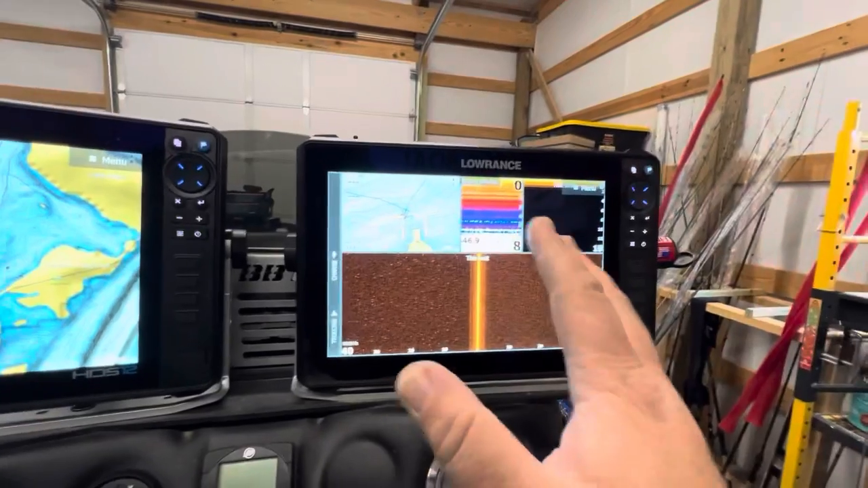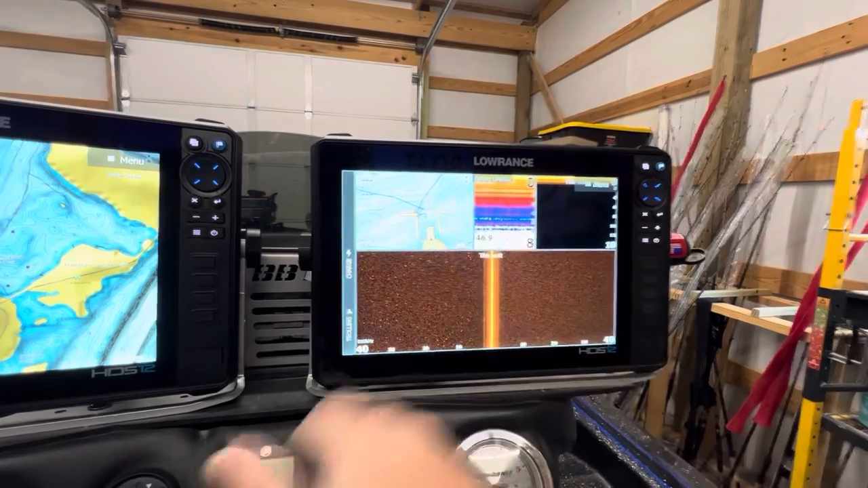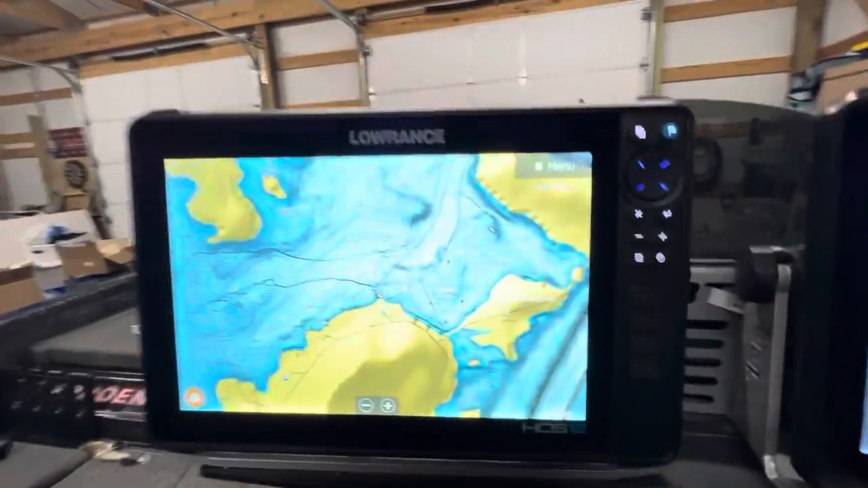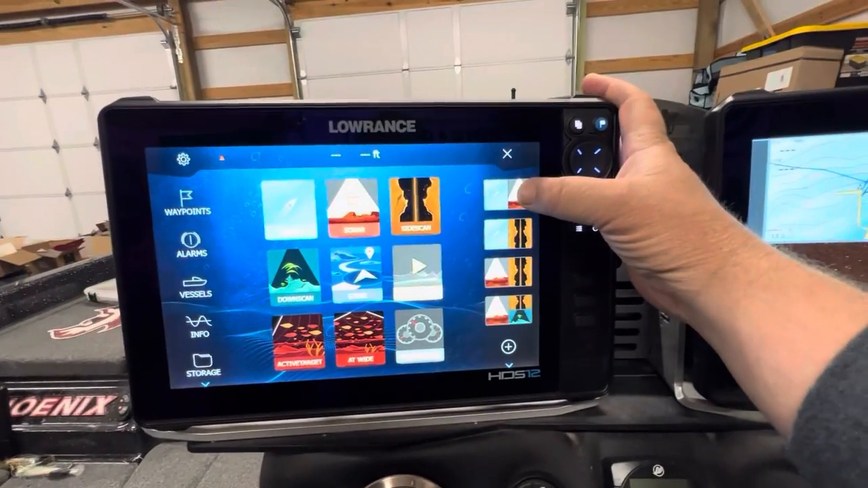So this is completely done. We've created the windows, and we've put all the overlay data we want. We're good on this side. All right, so on this side, this screen right here, this is one of the presets.